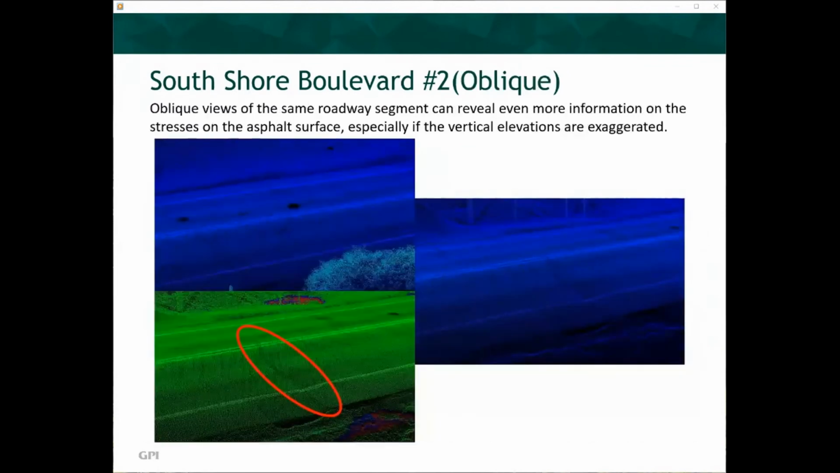Again, oblique views of the roadways can reveal more information on the stresses on the asphalt surface, especially if the vertical elevations are exaggerated. The upper left image represents an oblique view of the roadway without vertical exaggeration. The image on the right and the lower left image have the elevation exaggerated by a factor of 3 times. Different colorization also reveals some of these distress issues. As before, notice the lower green shaded image clearly illustrates a large sinking crack crossing the traffic lane in the forefront.